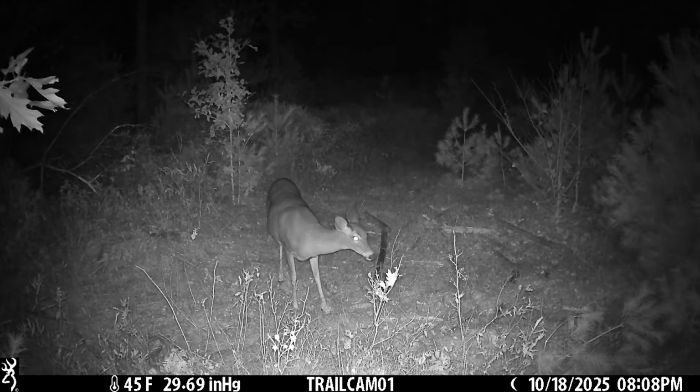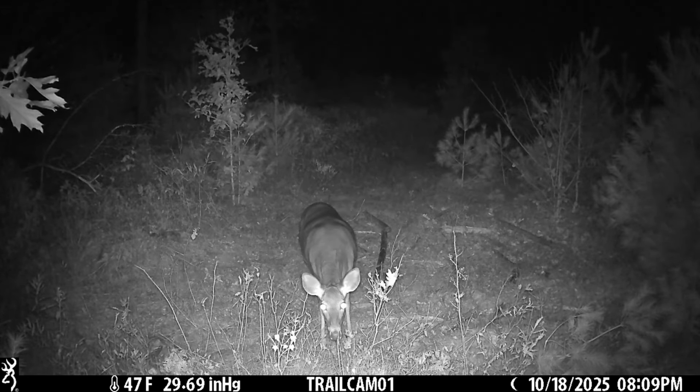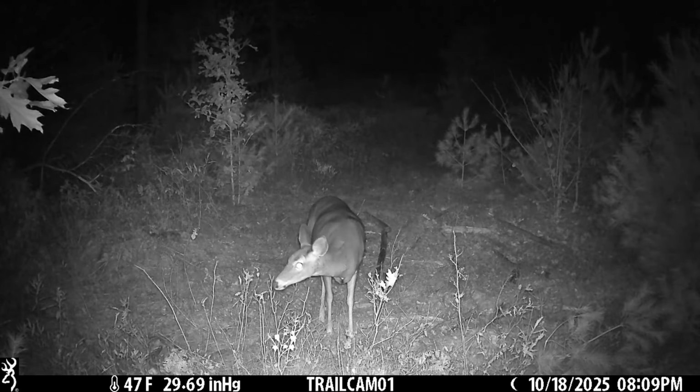All the deer that come to this particular area seem to focus on that white oak that the doe is at right now. And I'm not sure why. Maybe it's because everything brushes up against it as they walk by. Maybe it collects scent really well.